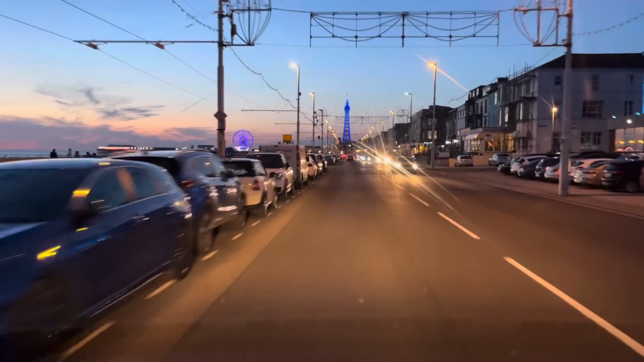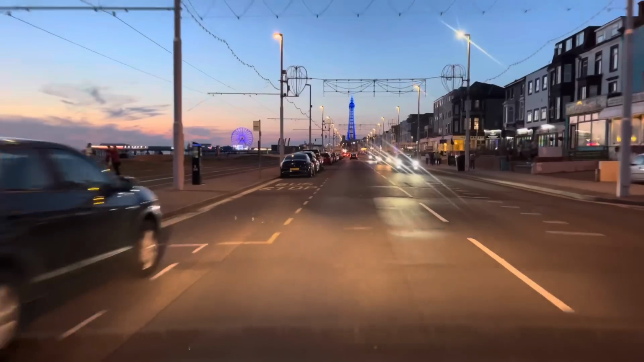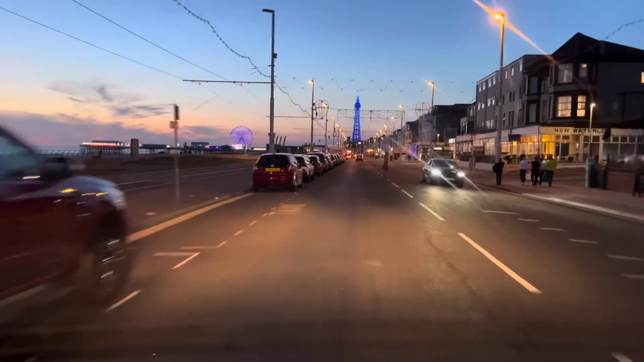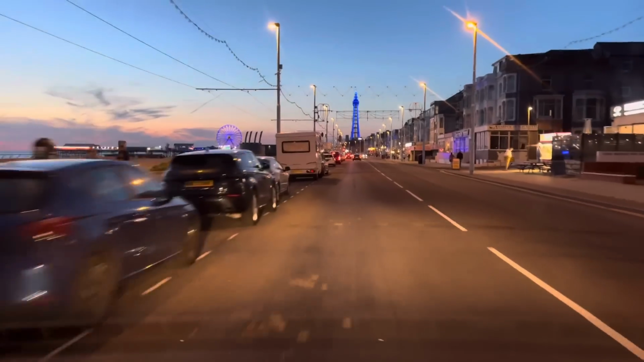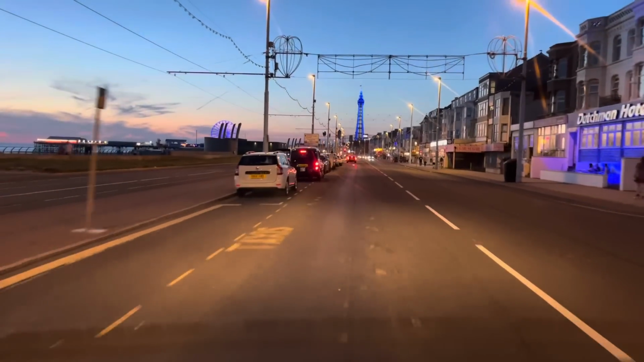Bit disappointed that the illuminations aren't on. Loads of people back outside the Lindeen, by the way. Loads of people sat outside there. It's a nice warm night tonight. It looks like it's going to be a decent weekend. Could be some thunderstorms. That's the thing, you see. Whenever we get the heat, we always tend to get the thunderstorms.